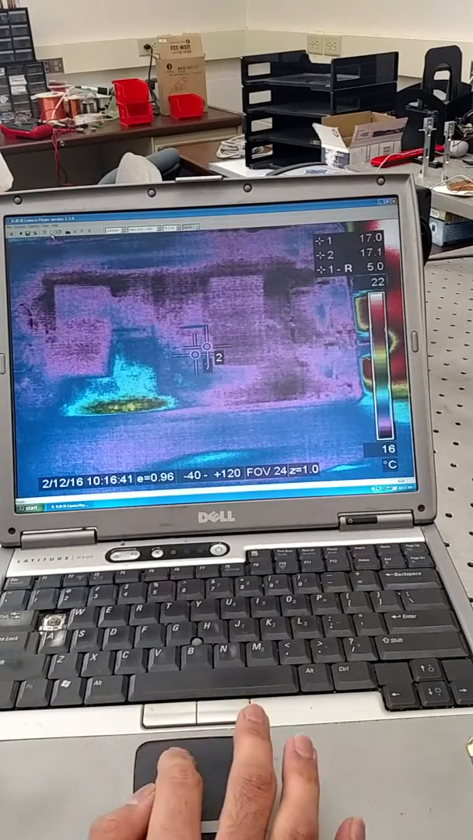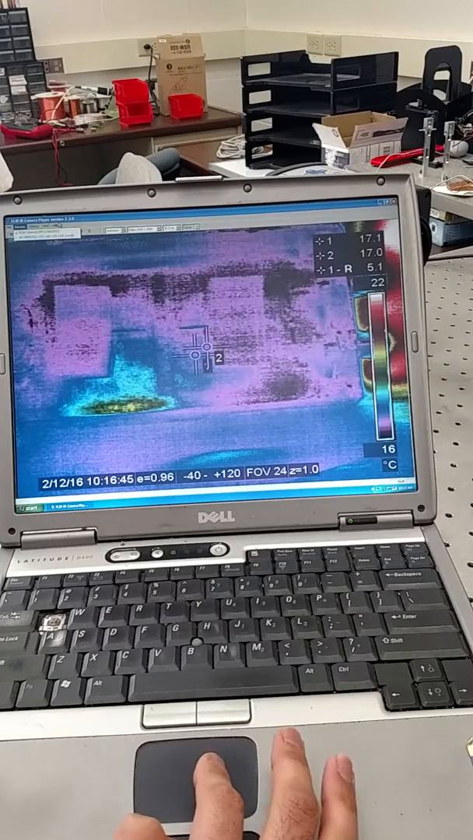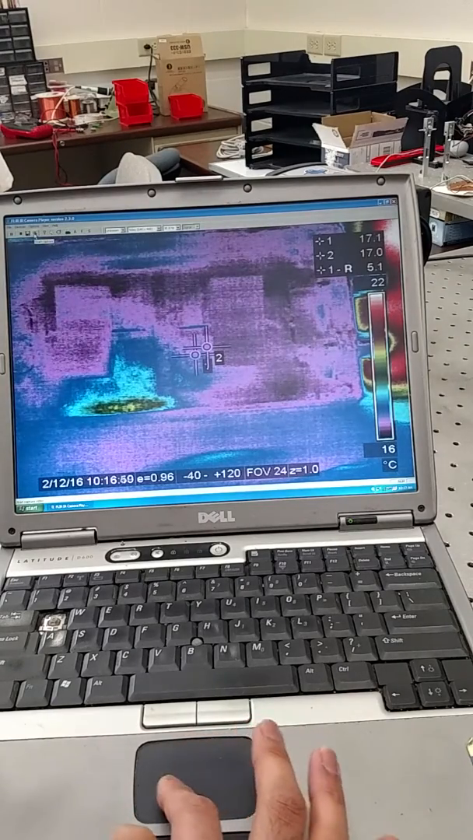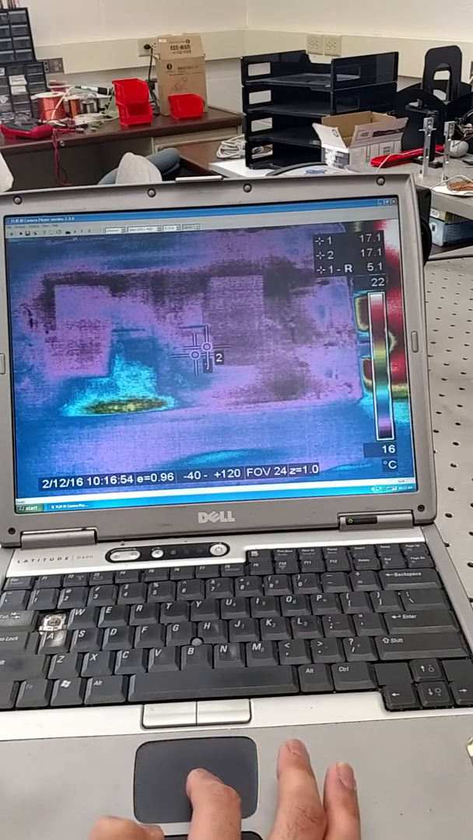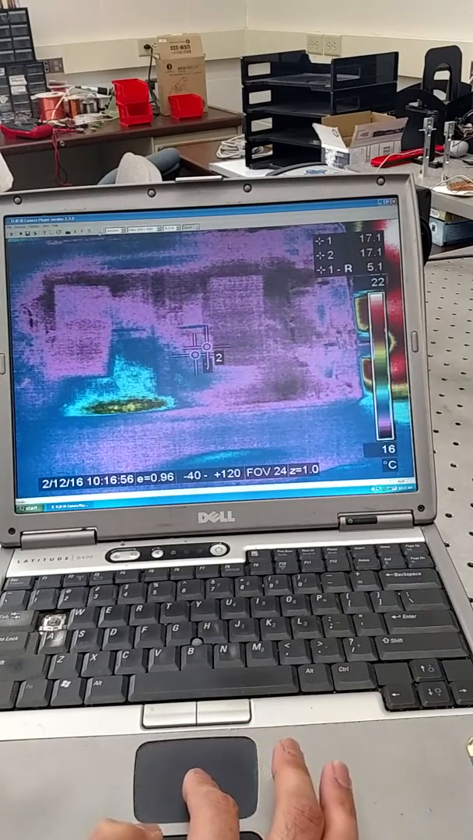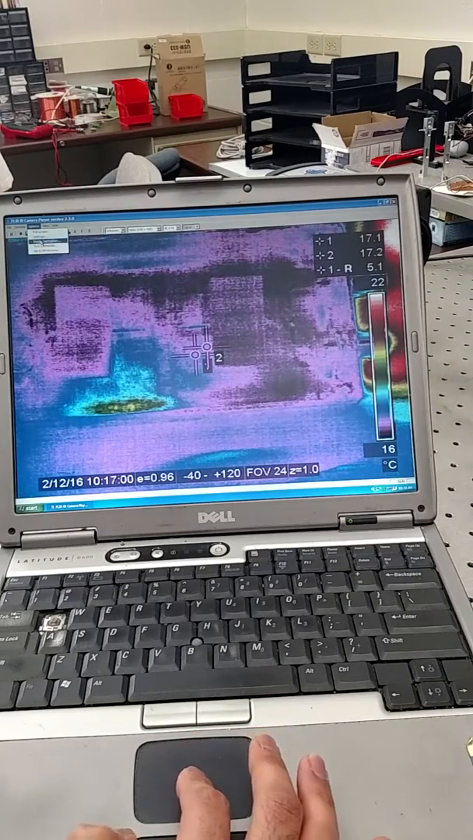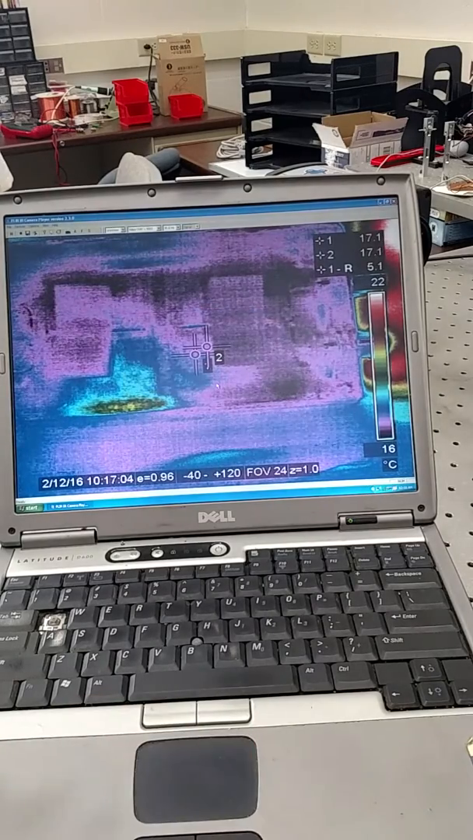So as I just mentioned, is there any settings I can change here? You can also record. There's a start capture button, so you can record something heating up using this. These are options here. Settings. No, I think you can't really change too much here.